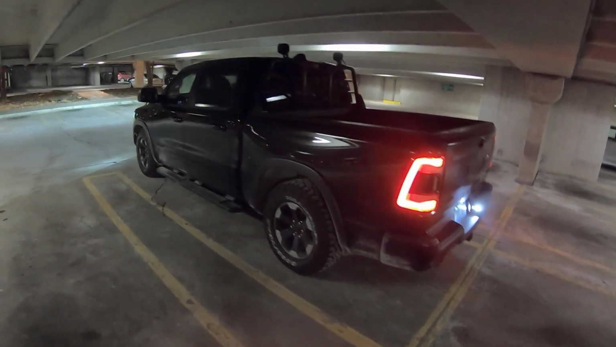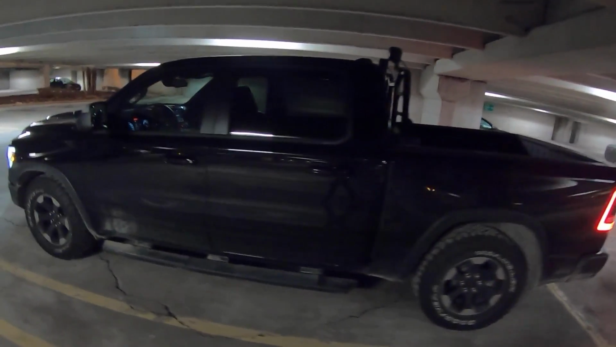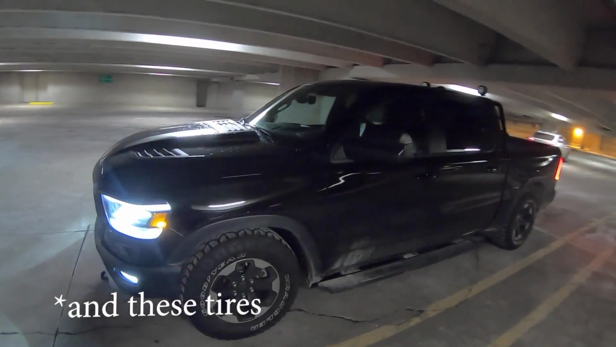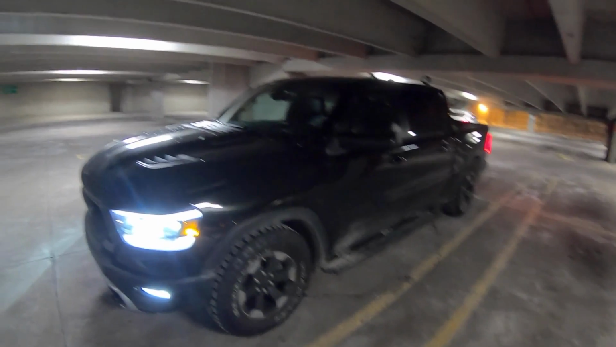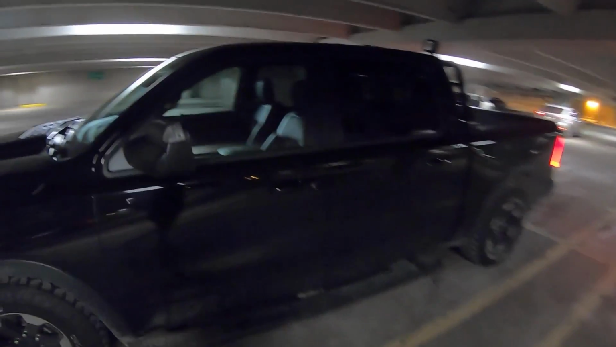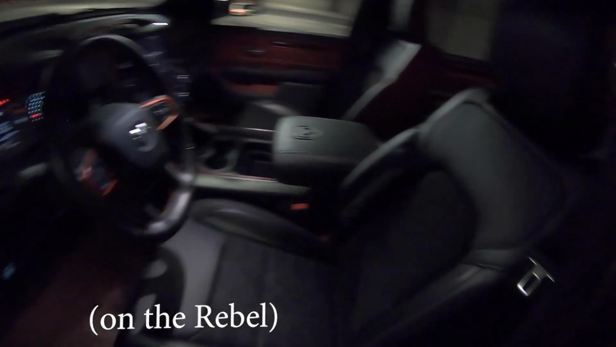Which brings us to the air suspension, because it's the only thing I'm a little bit hesitant to like on this truck. The ride quality with the air suspension isn't the best. However, if you need it for practical applications like raising in off-road situations or lowering for fitting it into a parking structure, it's great. But normally I probably wouldn't opt for it.